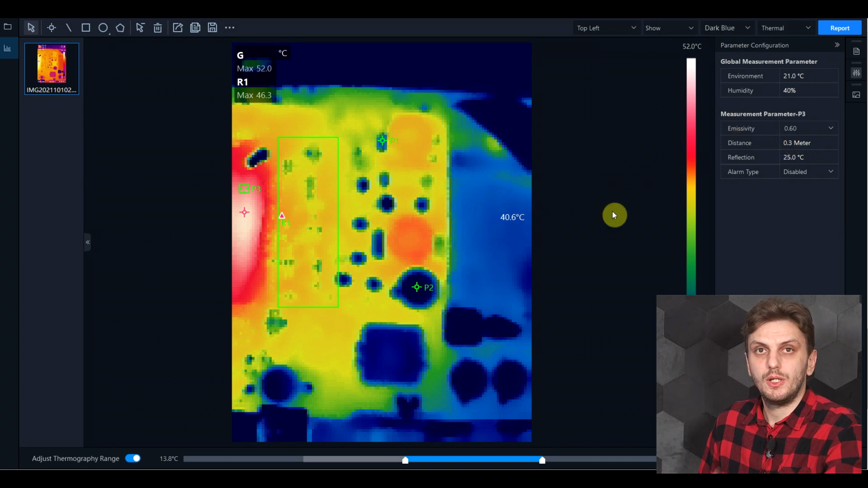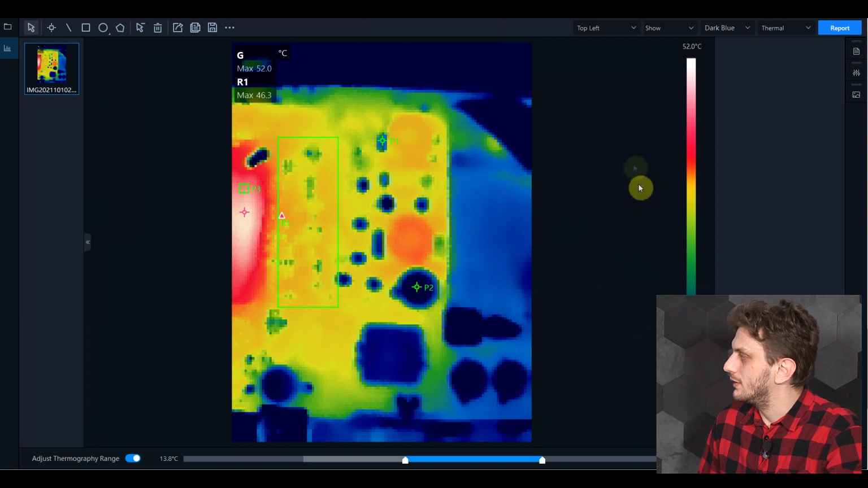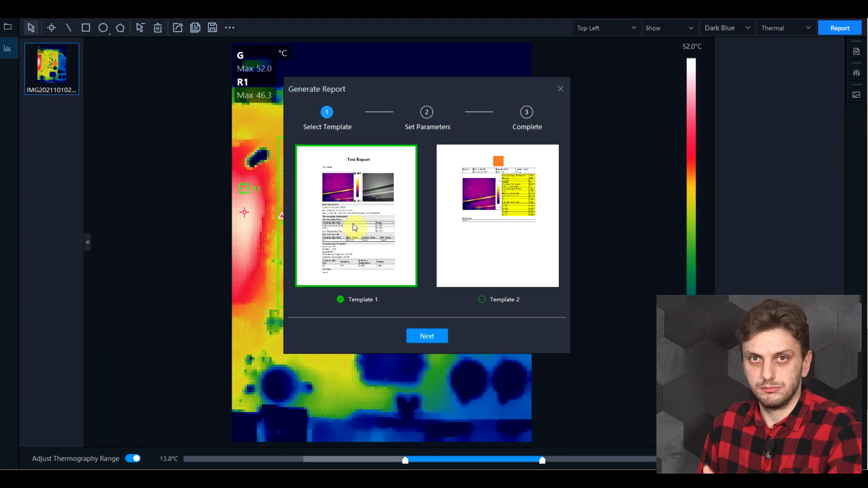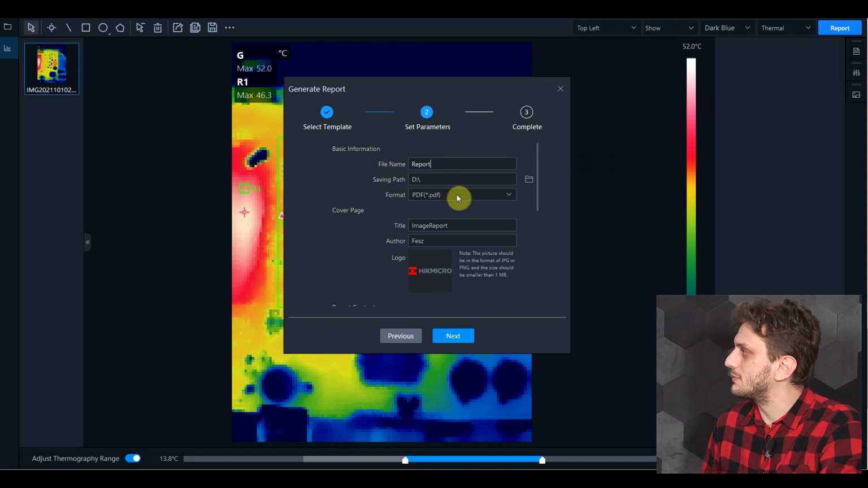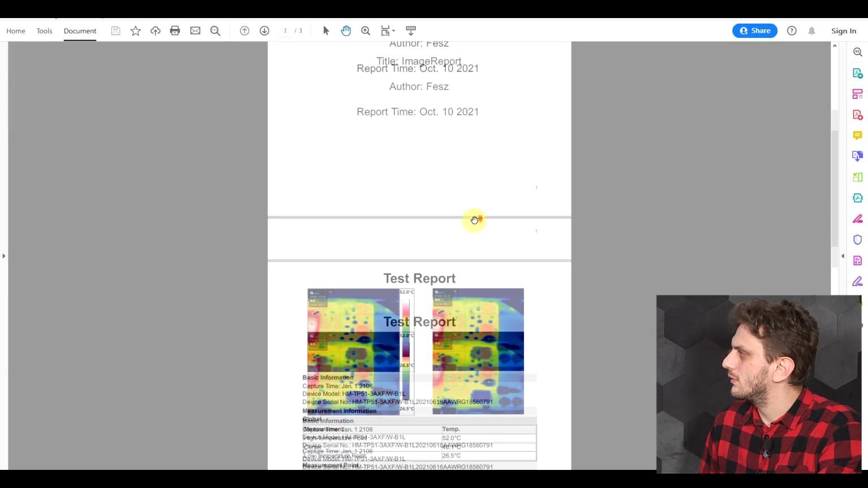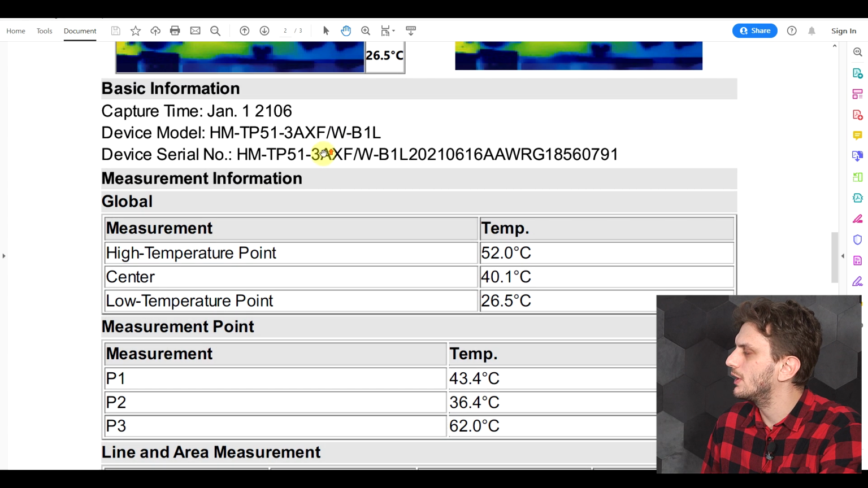Anyway, once we're done, to extract the information from the image, on one side we can save it, export it as a nice JPEG or something, but we can also generate a report, a proper 1 or 2 page report. We have 2 templates to choose from, so we can just give it a name, select file type, report title, report author, logo, wait for it a minute. So we have our title page, we have the image that we previously analyzed.